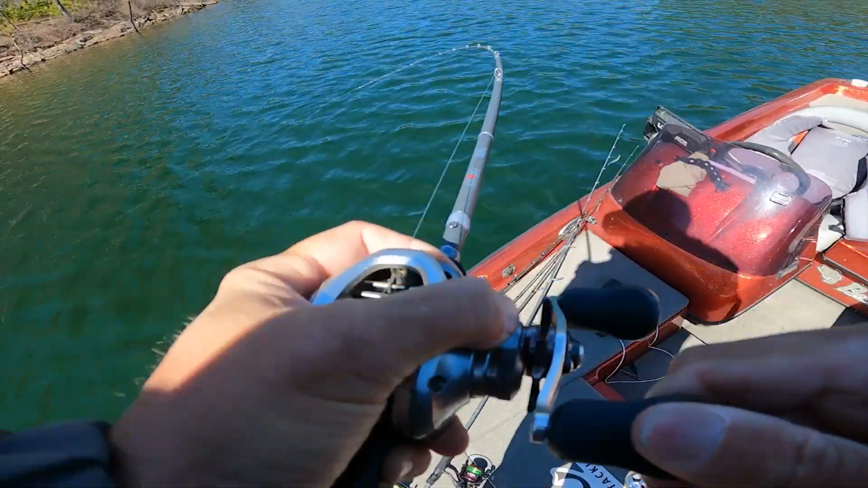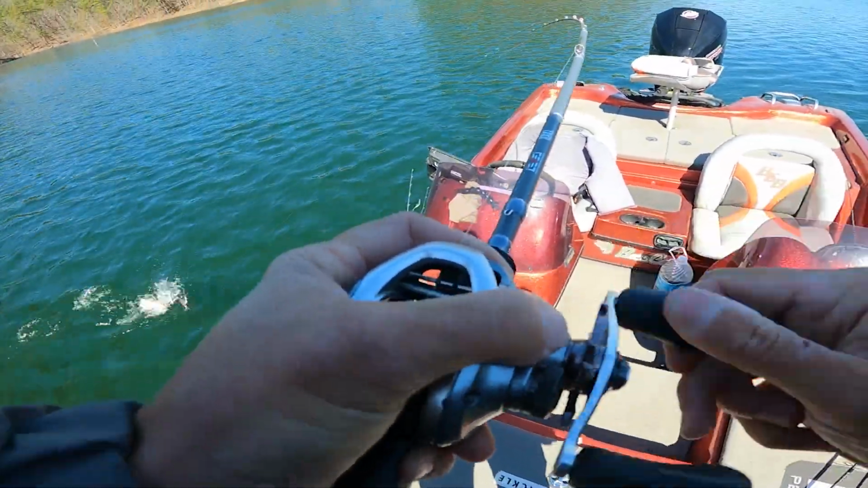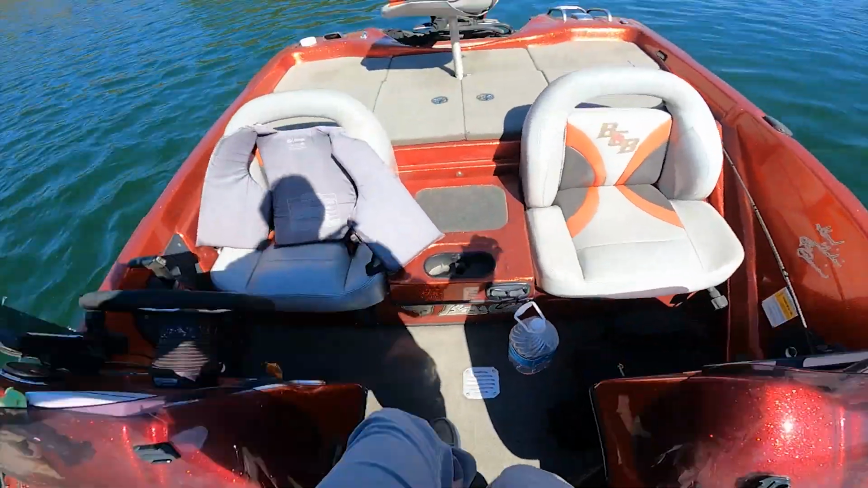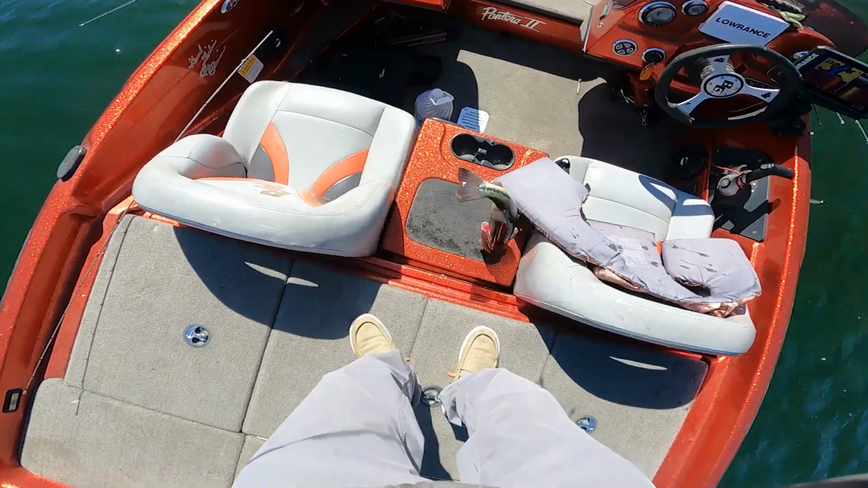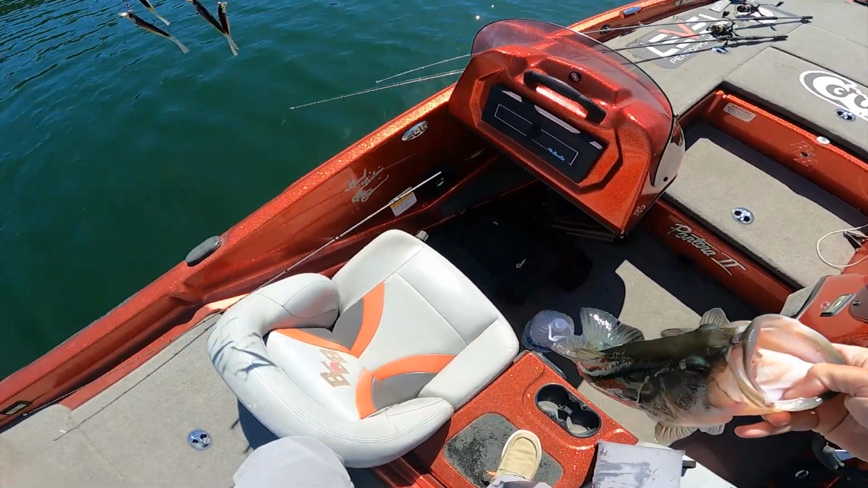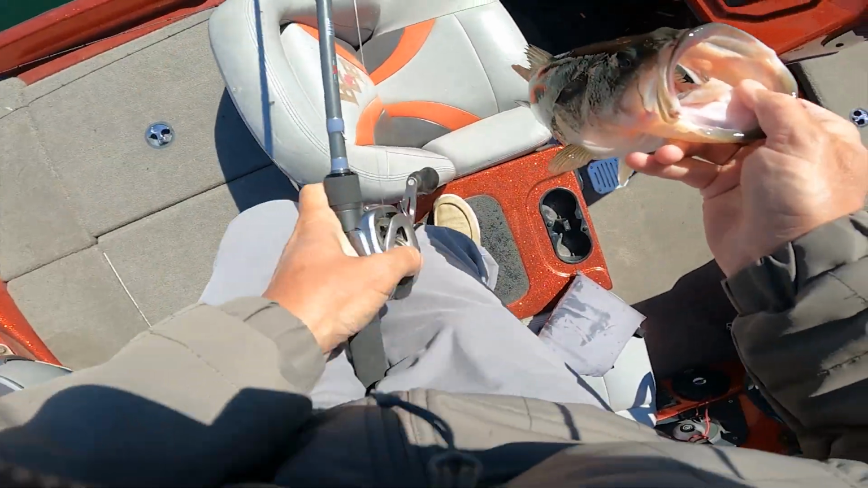Because he is. He couldn't resist 5. He could not resist 5. Stay on, big boy. Stay on, big boy. Stay on, big boy. Yep. There we go. Look at that thick old fish. We have found the pre-spawners, dudes. Boys and girls, my hook broke. The pre-spawners. They're up here on the bank.